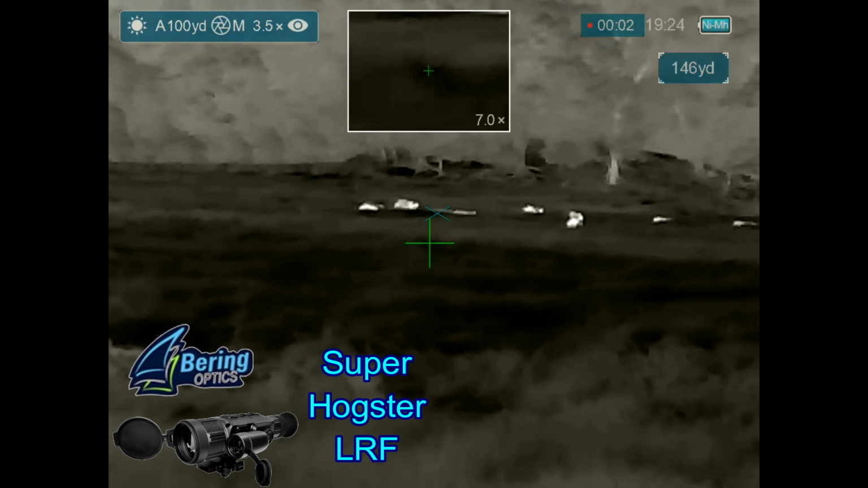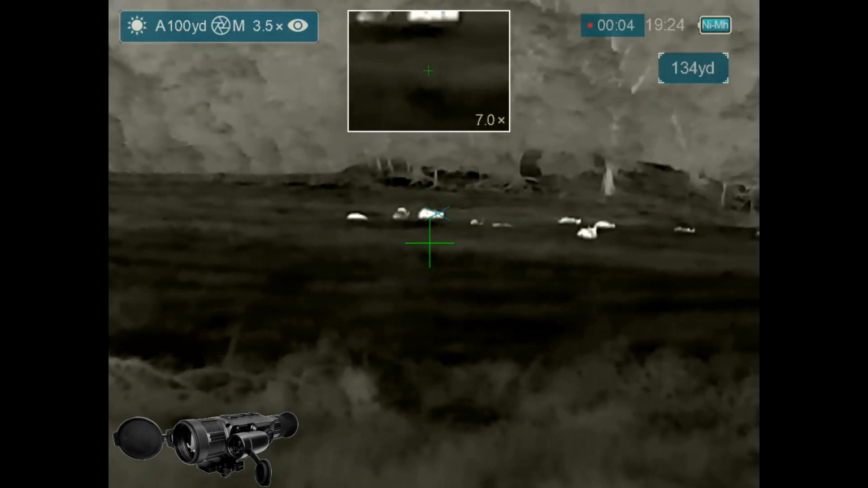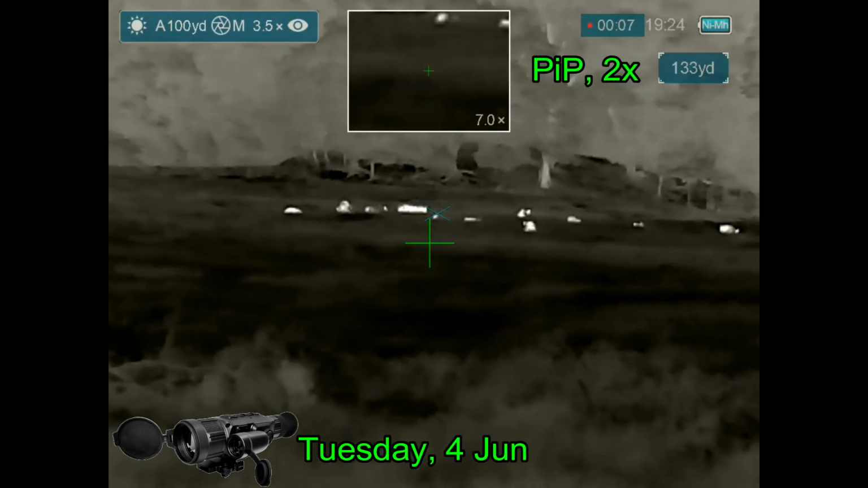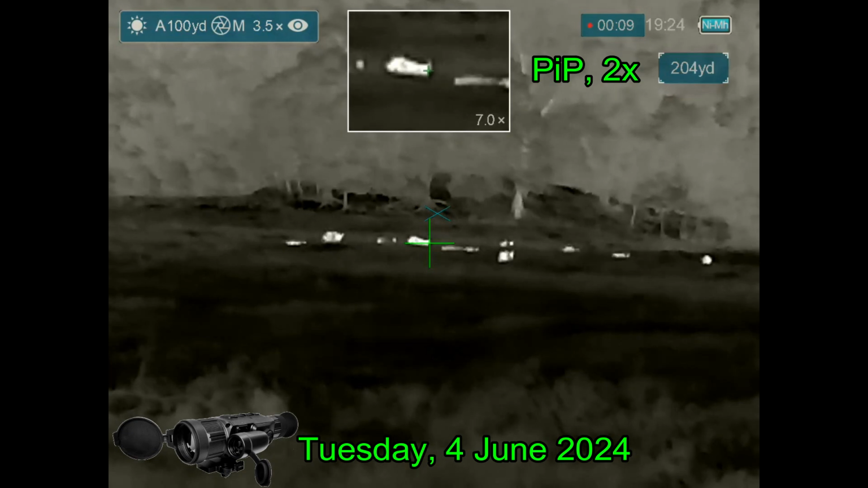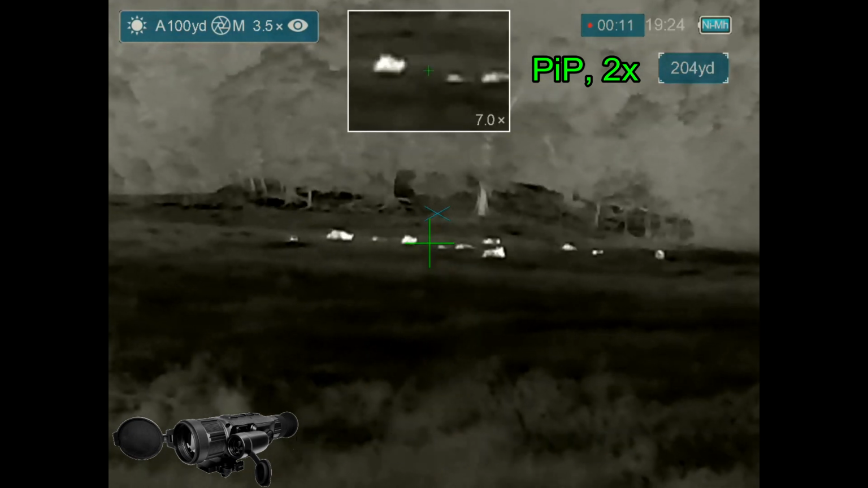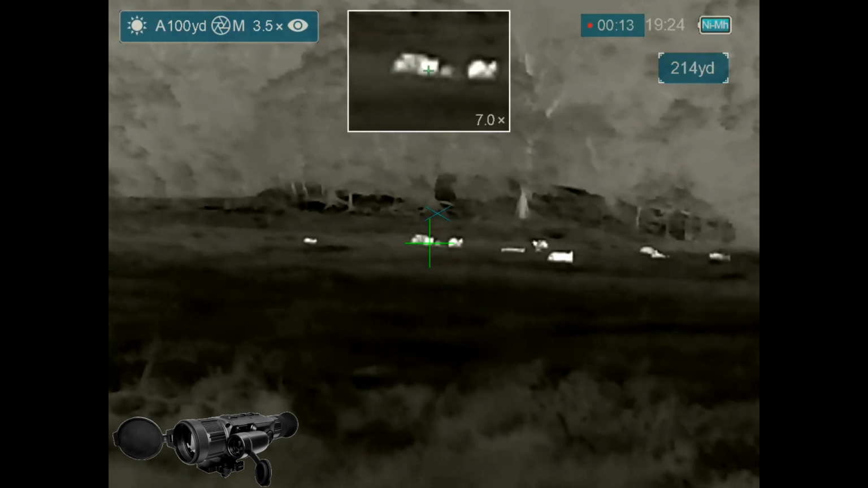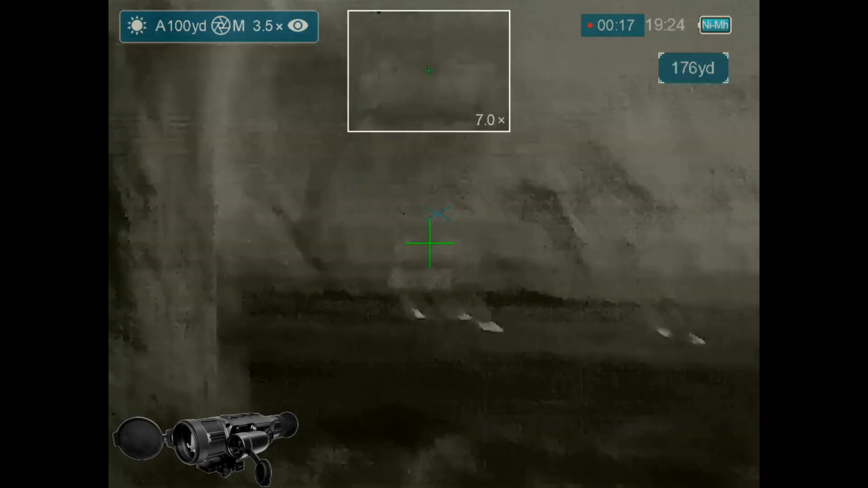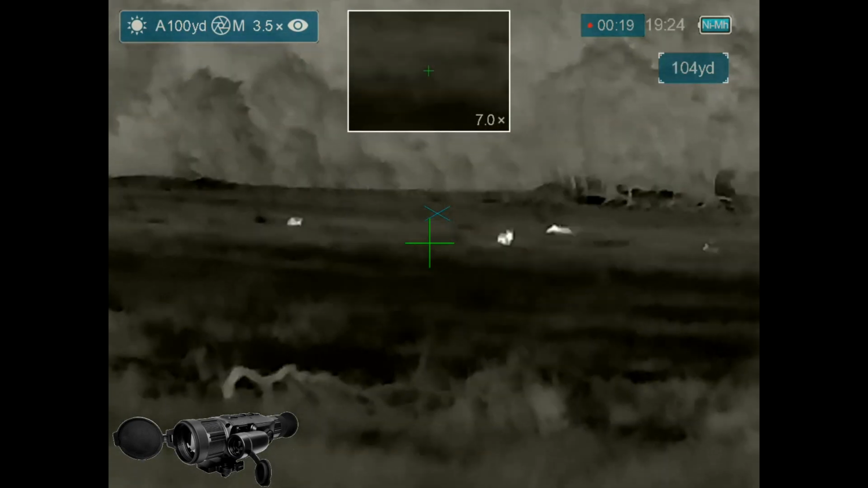I come sneaking into the property, creeping along the driveway, come to one of the little hay pastures, and I've got hogs out here at about 130 yards according to the laser rangefinder. The wind isn't a problem, but they are heading off property at this point, and I want to get a shot while I can. However, my opening two shots are going to be a little more dodgy than I would like, and the hogs are not going to go down. That's not what I want to see on the opener. I don't see that one fall either.